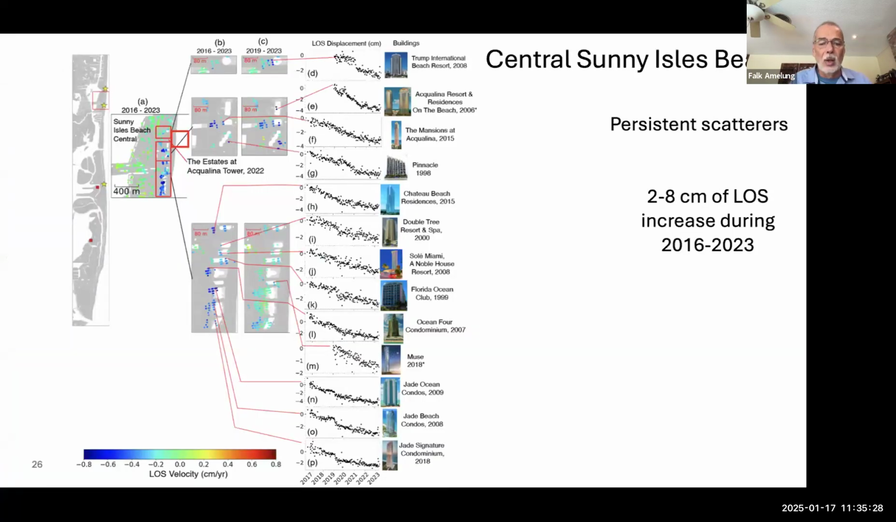Okay, let me go over some of the other examples. So in Sunny Isles Beach, there are really signals all over the place. I think a total of 70% of the buildings show subsidence. Not very much, a couple of centimeters. Here we have something which is more or less linear. Here, the Pinnacle, there is an interesting signal. It stopped, then it continued again.